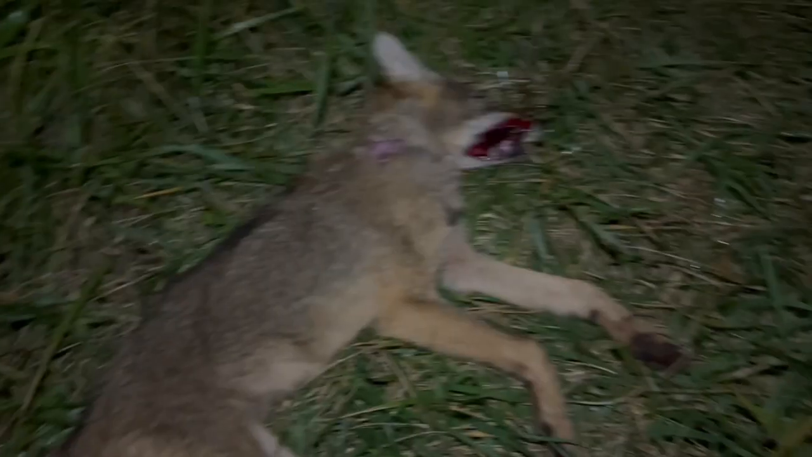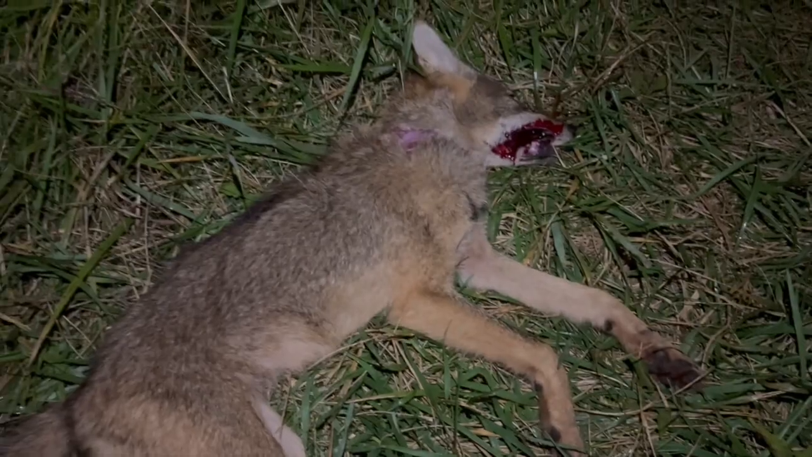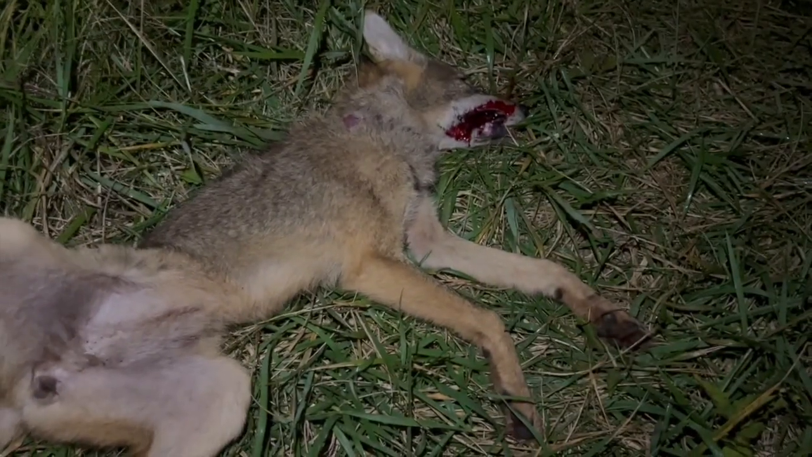One spot, one dog, Fox Pro X-Wave, even though I'm missing the back plate, getting it done. So let's get this dog dragged out. Good female to take, and let's go see if we can shoot some more.